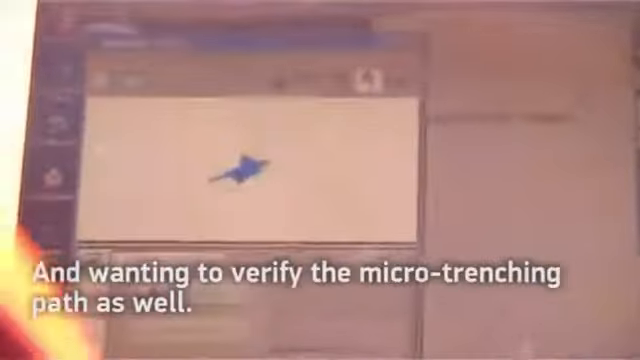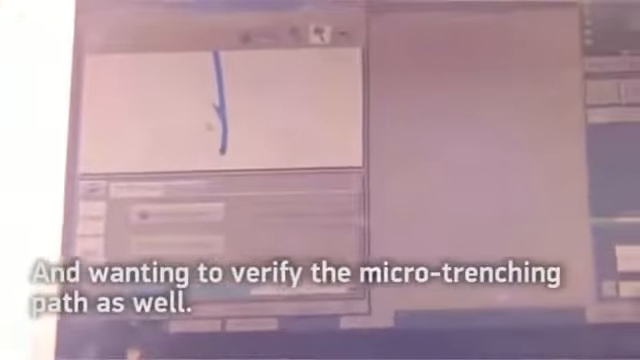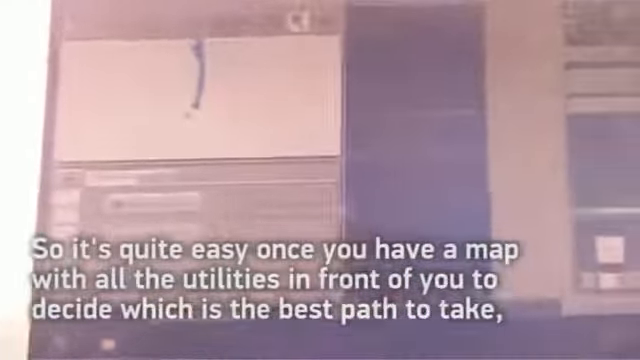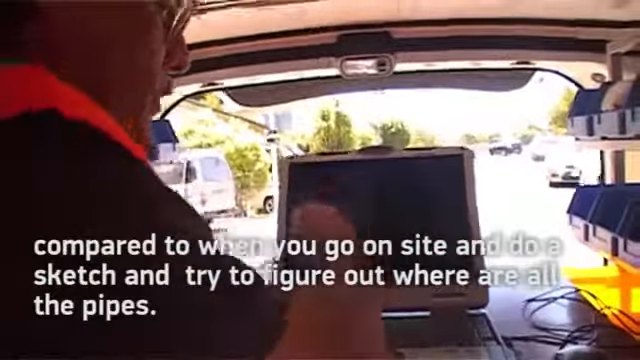And we want to verify the micro trenching path as well. It's quite easy once you have a map with all utilities in front of you to decide which is the best path to take, compared to when you go on site, you do the scans and try to figure out all the pipes. And then we collect 40 channels.